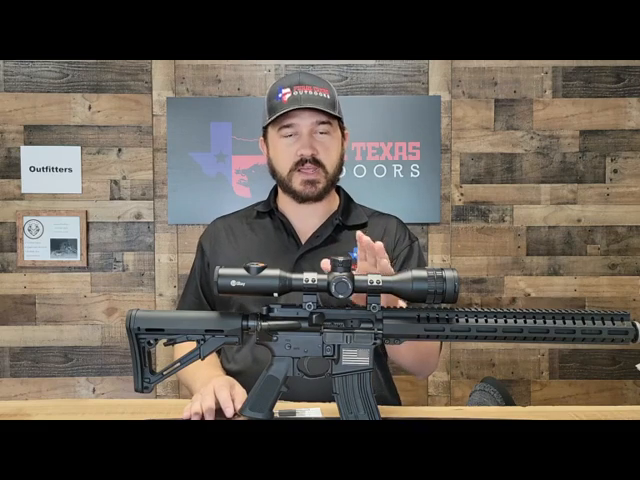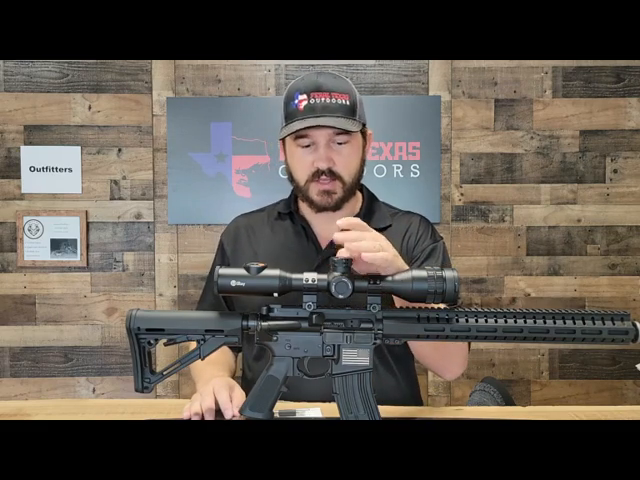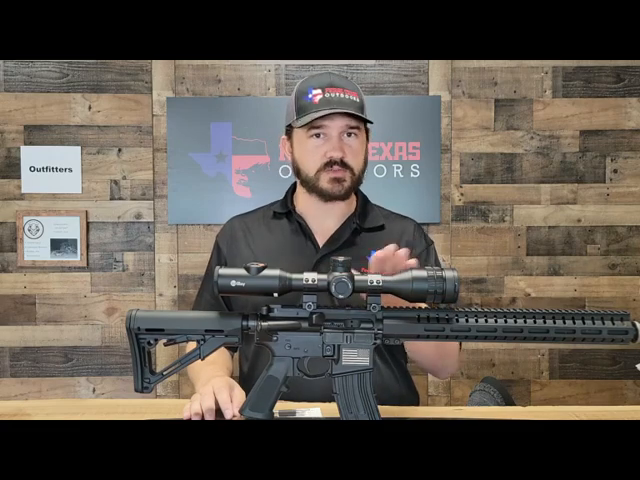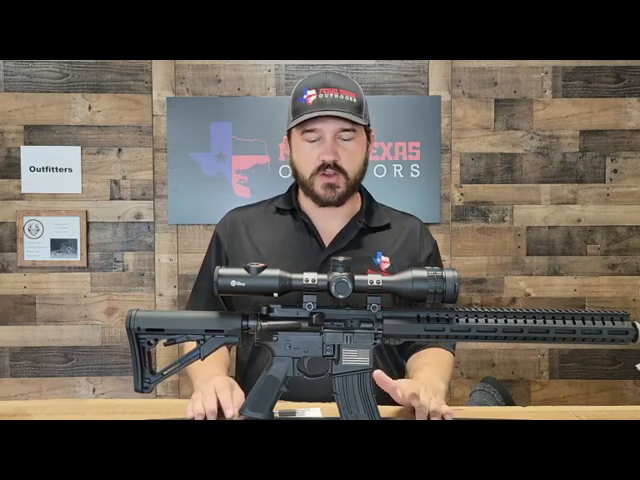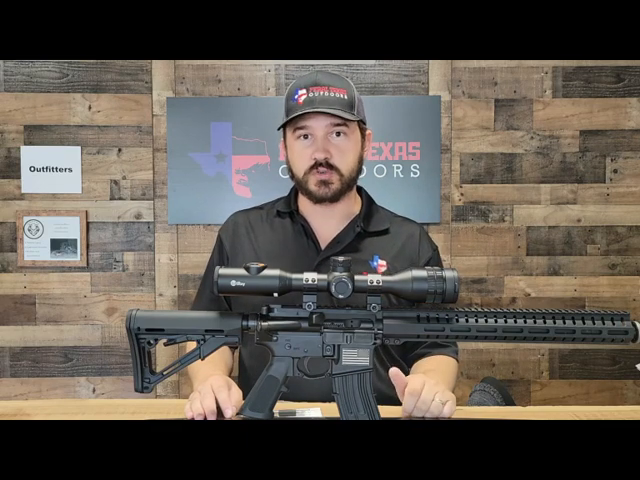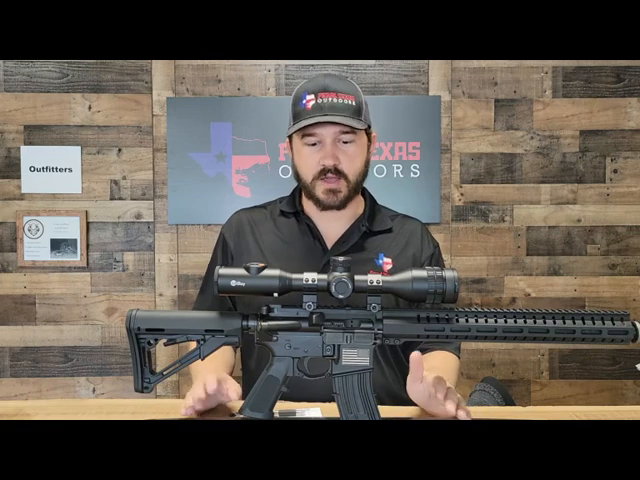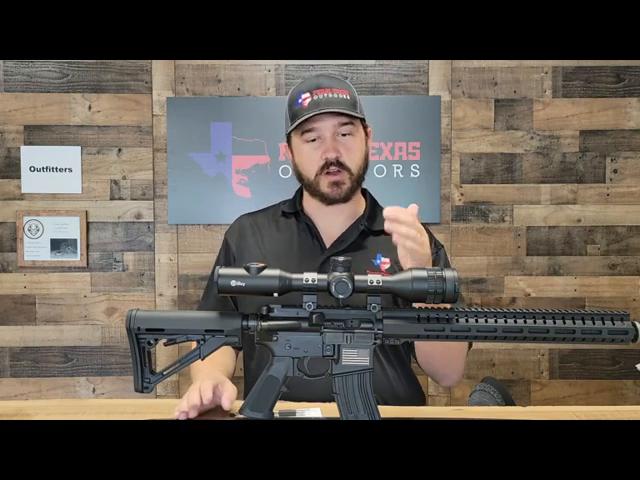That is a big benefit to this, being able to dial up real quick and dial back down. Coyotes moving around, pigs moving around, you're not having to worry about that target acquisition, having to cycle through the zooms and lose your target. It helped us out a lot, especially if we had a miss and we got an opportunity for a second shot. It let us reacquire quickly.